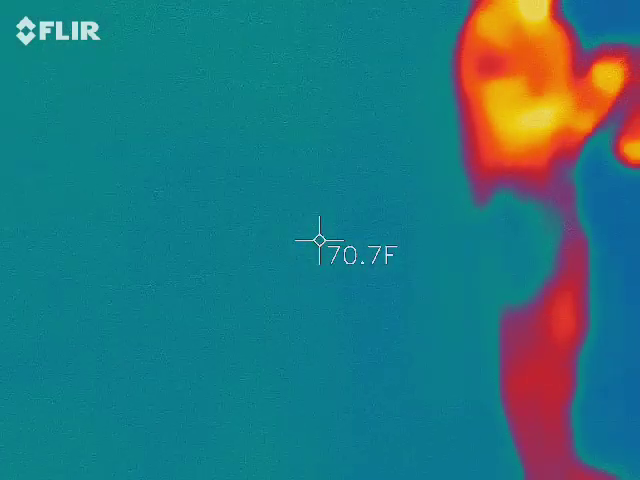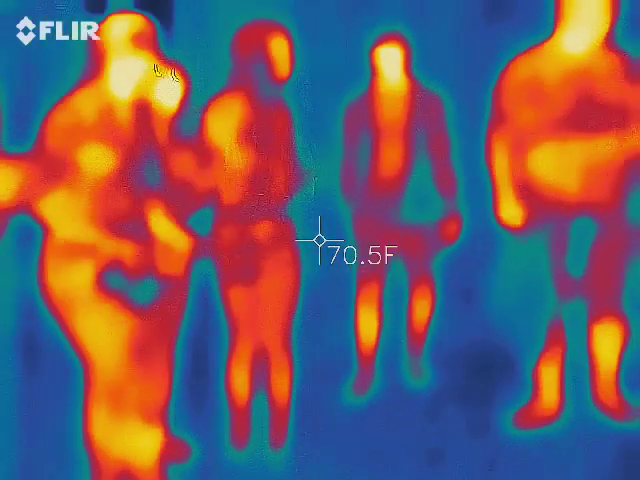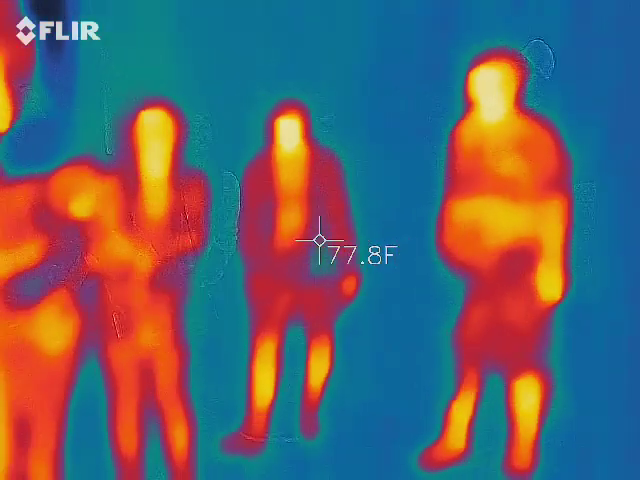She's still trying to take a picture. She's gonna miss the history. We got her taking pictures now. All right, she can listen to the audio.